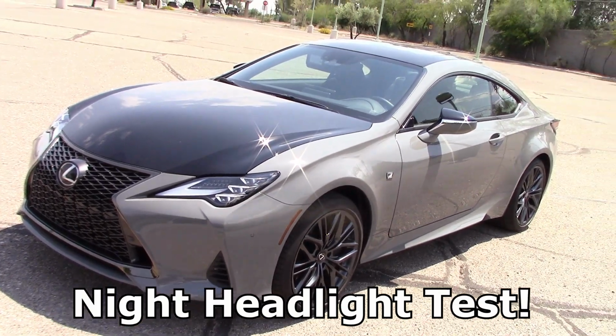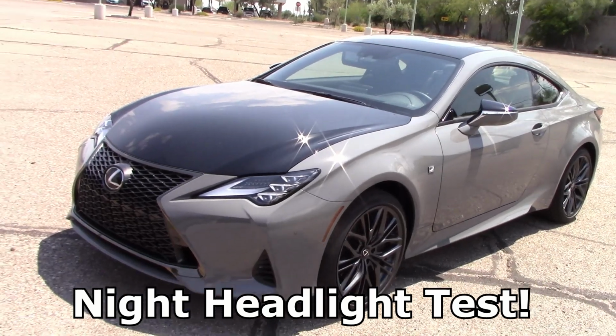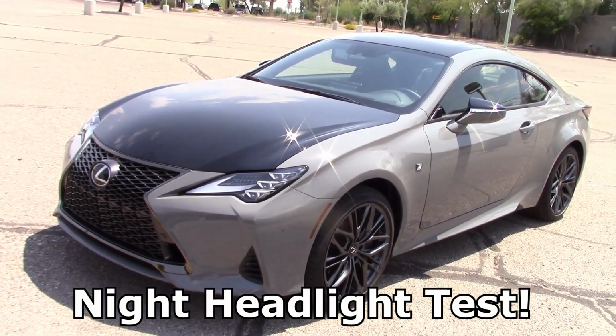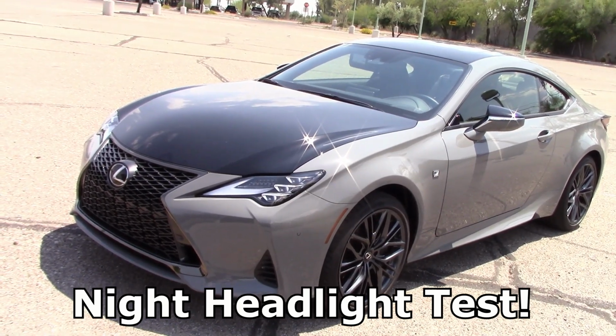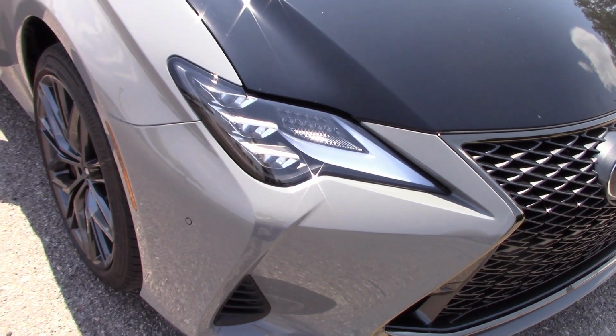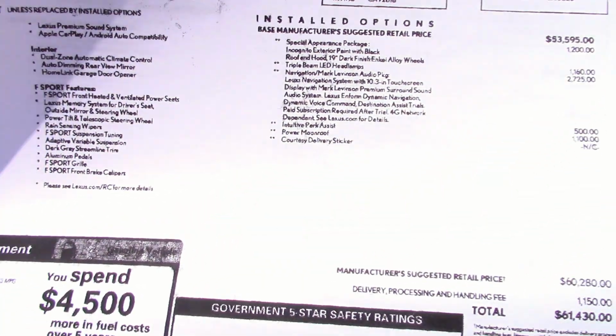Looks like Lexus sent us an RC350 to drive with the F Sport package. We did a whole one-week road test on this, posted that video on YouTube, but for now, this is just a night drive video, taking out the headlights and seeing how they perform. And while these optional lights are expensive, I'll show you the price sheet here.